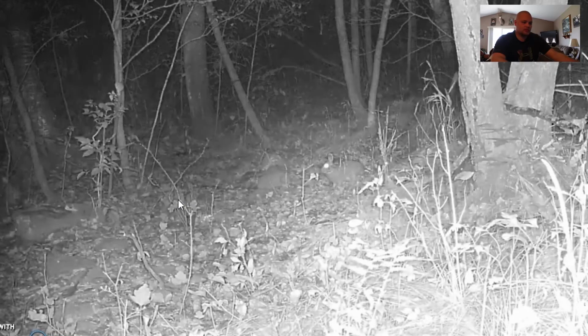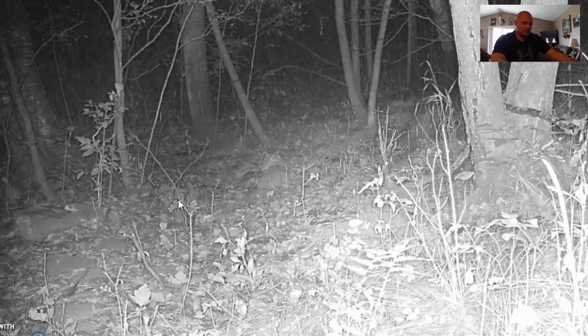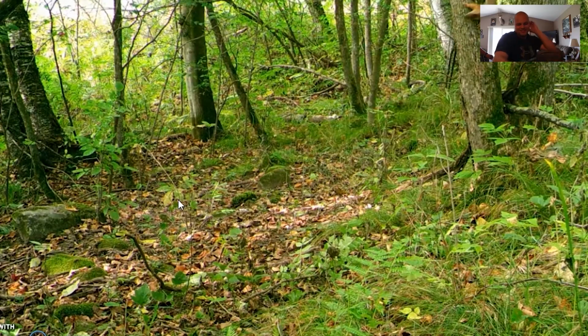Getting to the last photos here. We're getting to the end here real quick. That's it. That was the last photo. That was it. The one buck. The one we needed to see, but no daylight time photos of him.